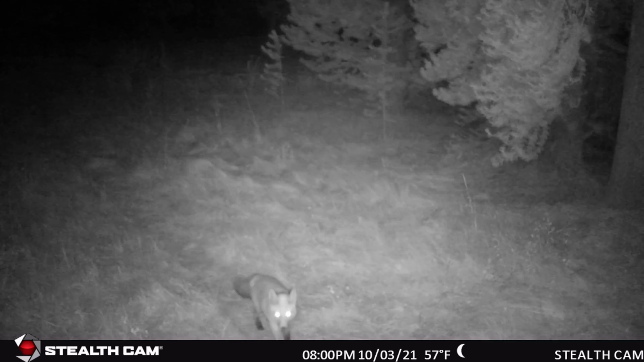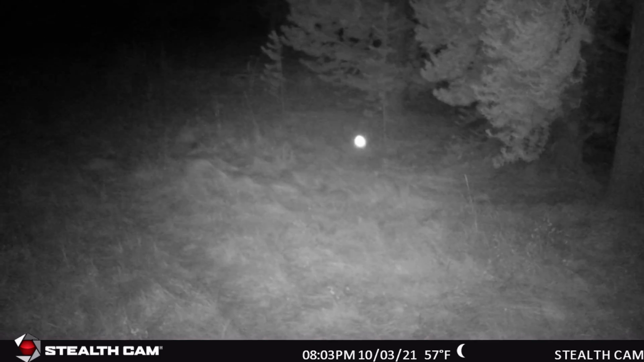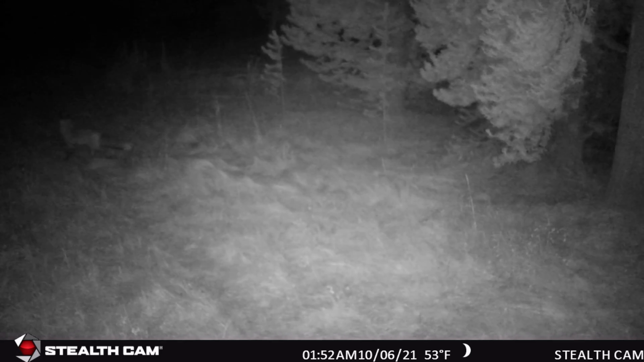What does a fox say? Oh no, and then this is a UFO. It's the aliens coming to get us. Actually, I just think it's a spider going through. And then we got our fox buddy coming through again, late night, looking for some snacks.